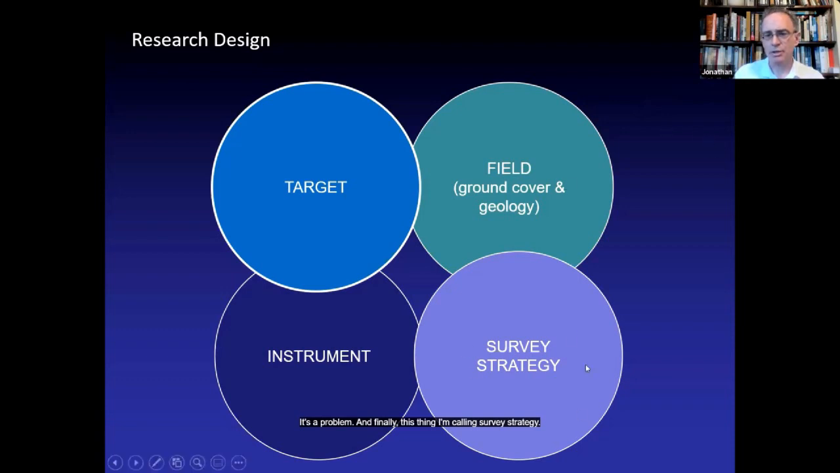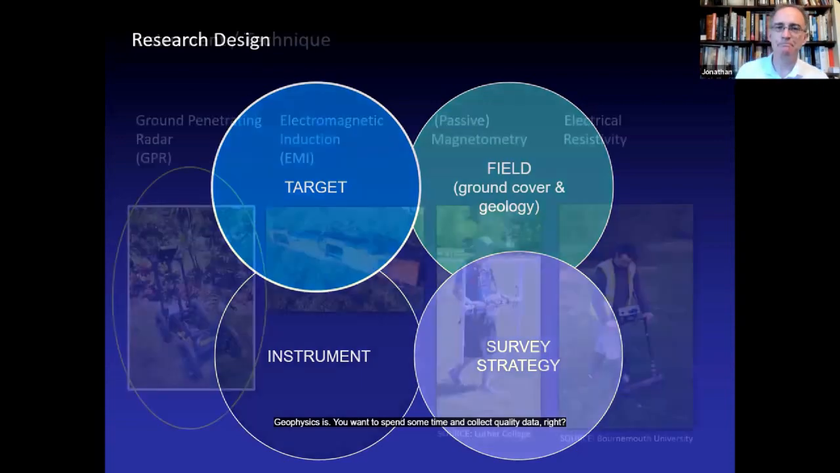And finally, this thing I'm calling survey strategy, how we deploy the instruments, and I'll get back to that in just a moment. You can be cursory, you can be extraordinarily careful, and there's a spectrum in between. In general, the more time you spend in the field, the more data you collect, and the more carefully you collect it, the better the likelihood of success. So this is not a time for quick passes and drive-by geophysics. You want to spend some time and collect quality data.